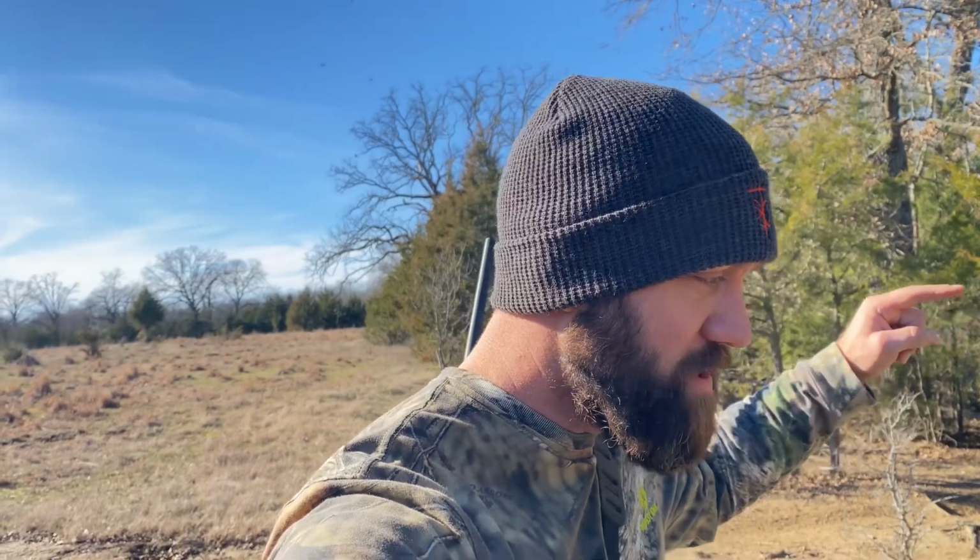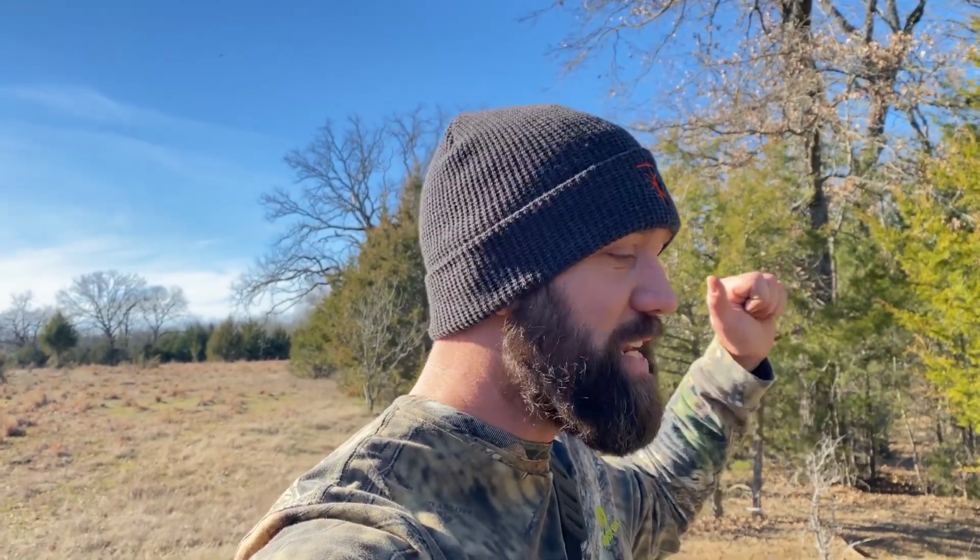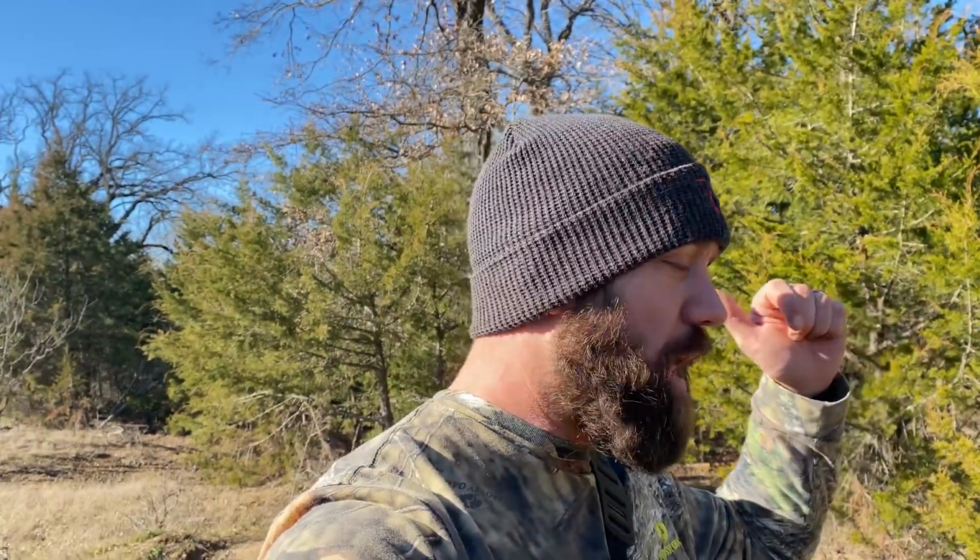I'm at the first stand I was at. This is the north stand again that had the big hog that I shot. Last night had 15 to 20 hogs on it again. So we're here again today. Just got parked with the four-wheeler. Gonna hike on in there, get situated, and hope they come out there.